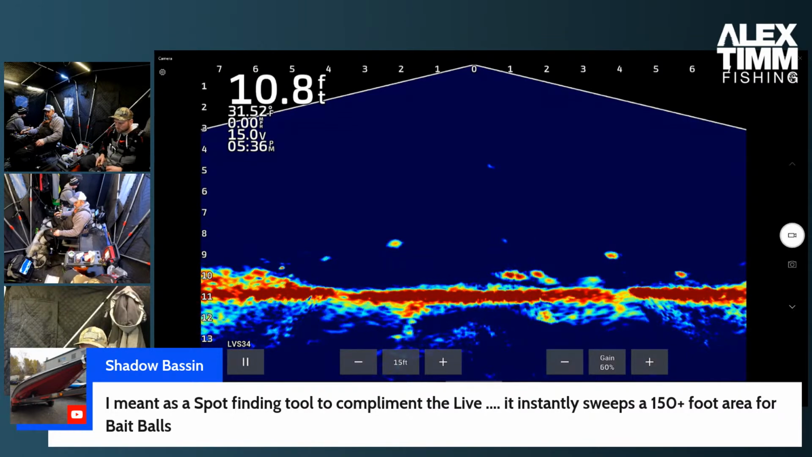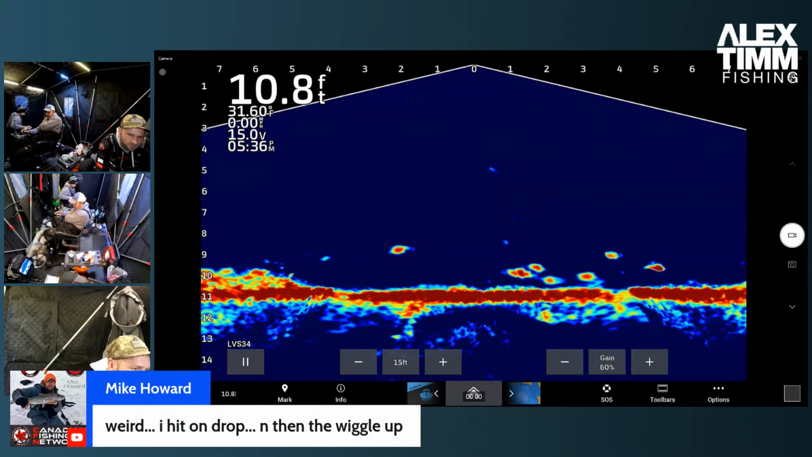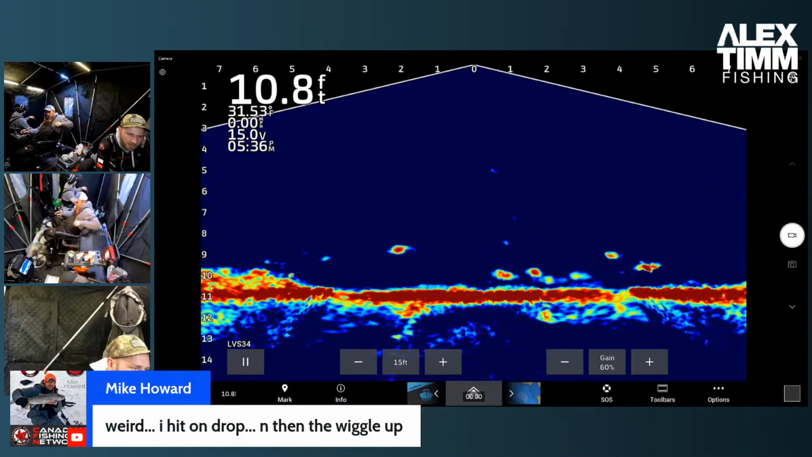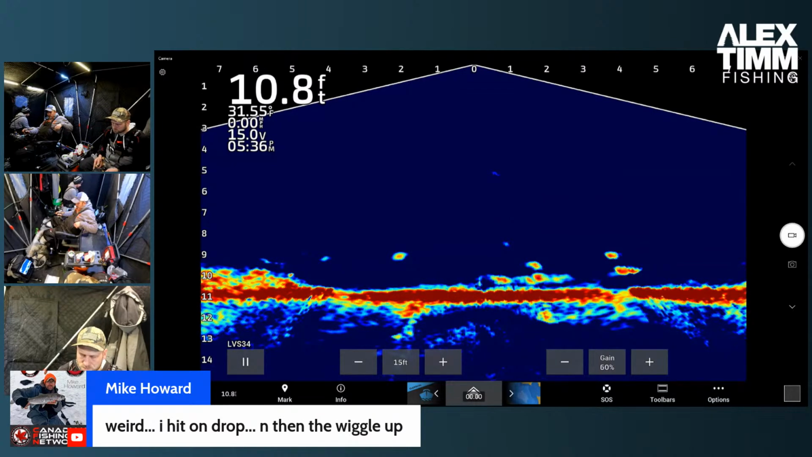Well, I'd still run gold here. Me too. It's working. I'm not catching. On fish 3, nice job. Or fish 3. What? Oh, I see what you're saying. Oh, weird. I hit on drop, and then wiggle up. Huh. I'll have to try it. So I'll drop all the way to the bottom, and then I'll just wiggle up.